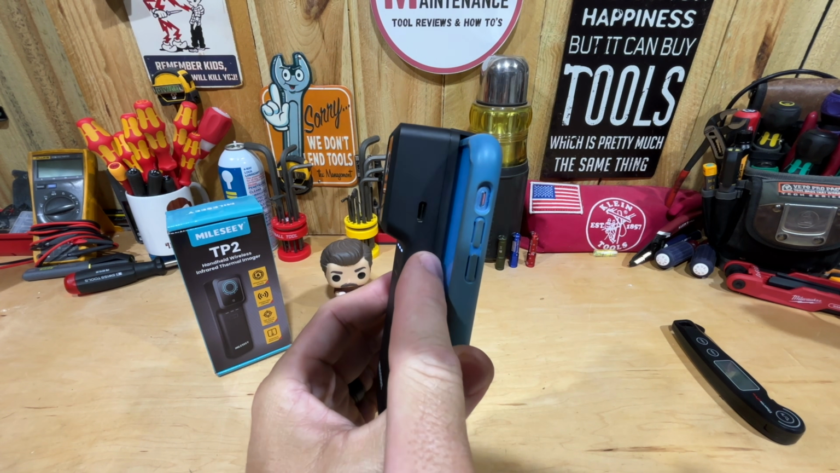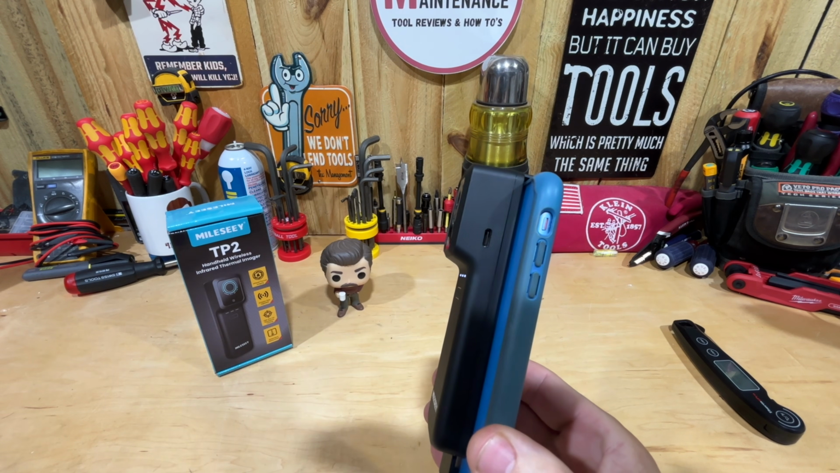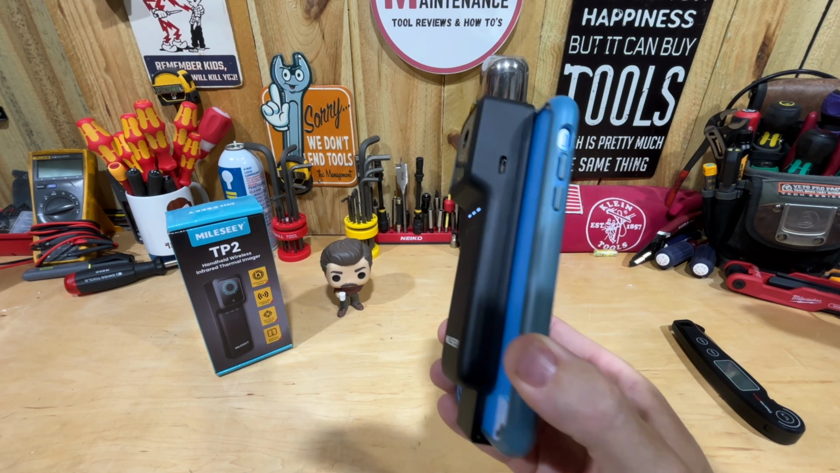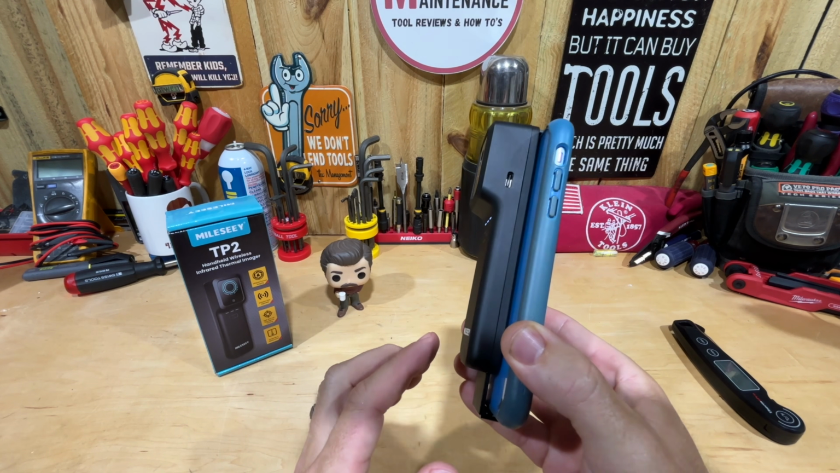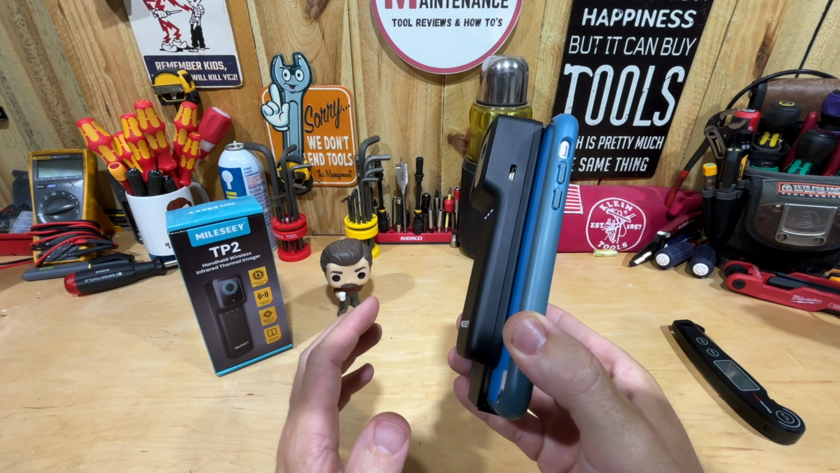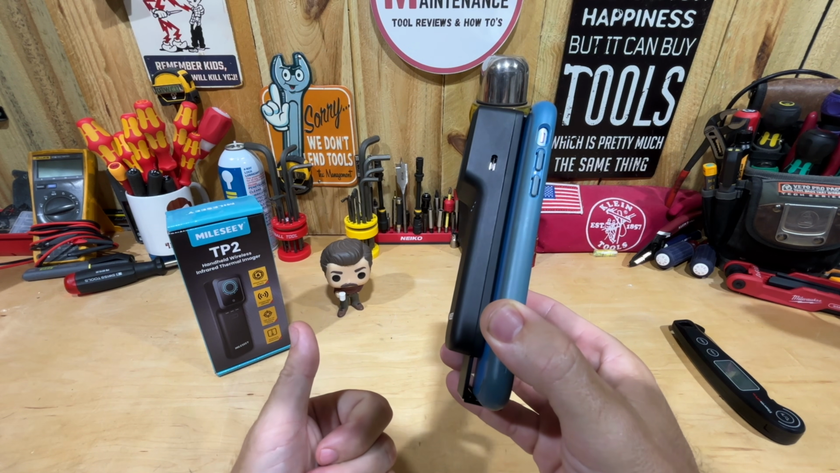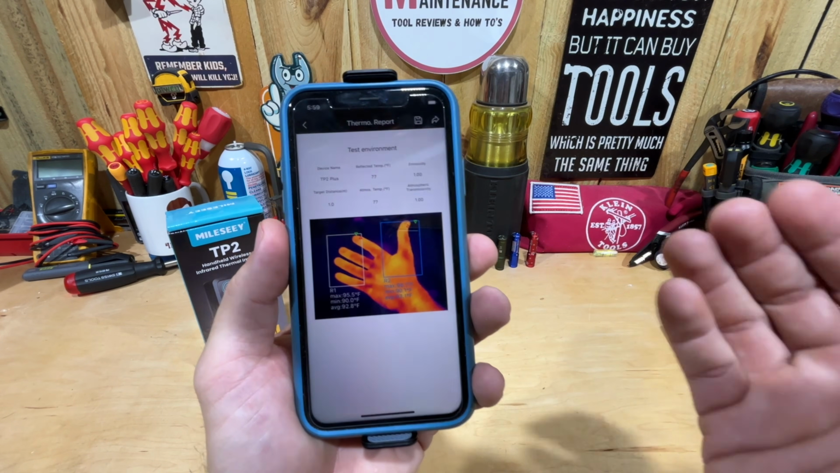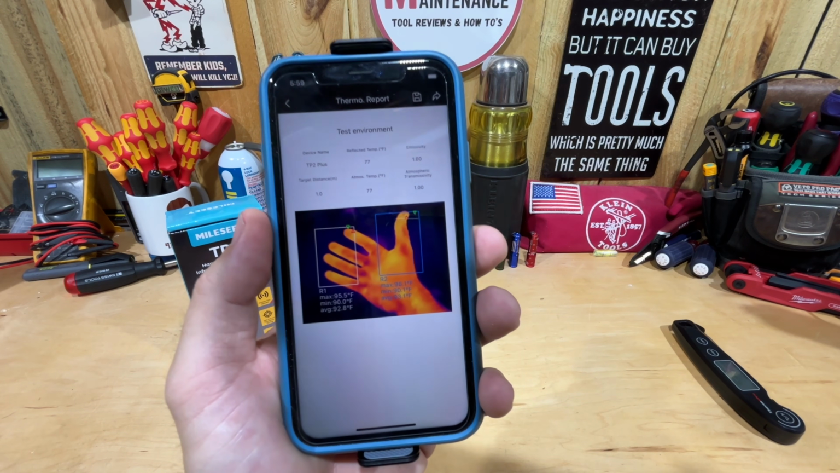One is this is smaller than your handheld versions. Again, much smaller than this right here, even in the case. But the big downside to these type for me has always been having to hook it up to a phone, and the charging port may become obsolete. I don't want to buy a $300 tool and then not be able to use it because I upgrade my phone. And to me, Mileseey has kind of taken care of it with this version right here.